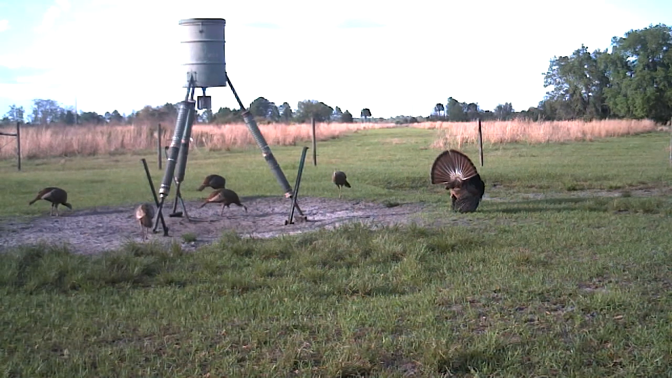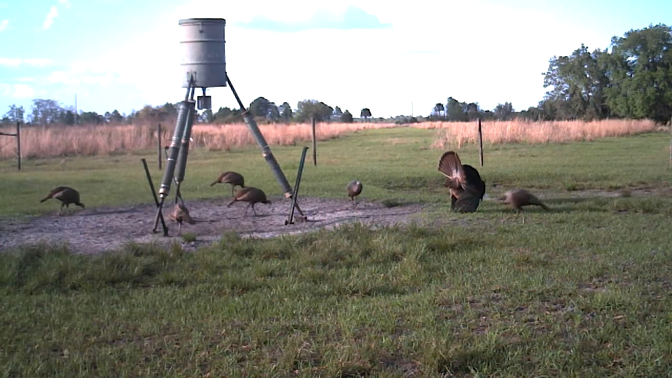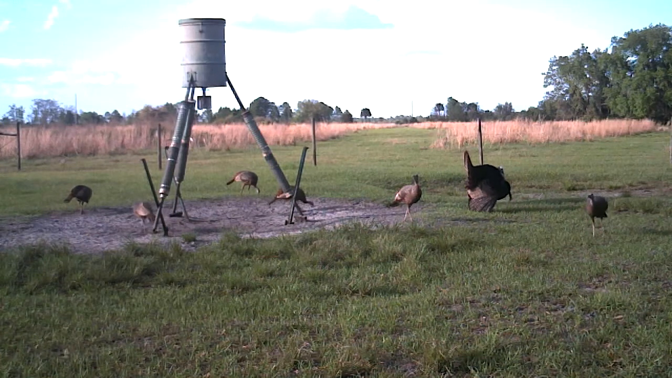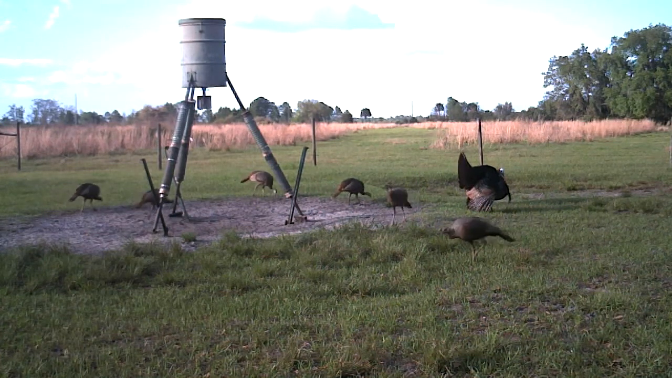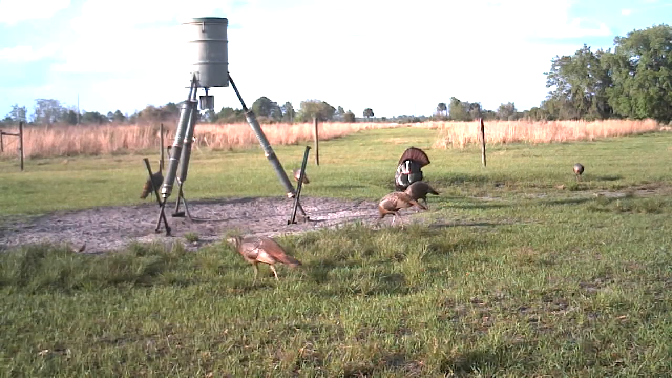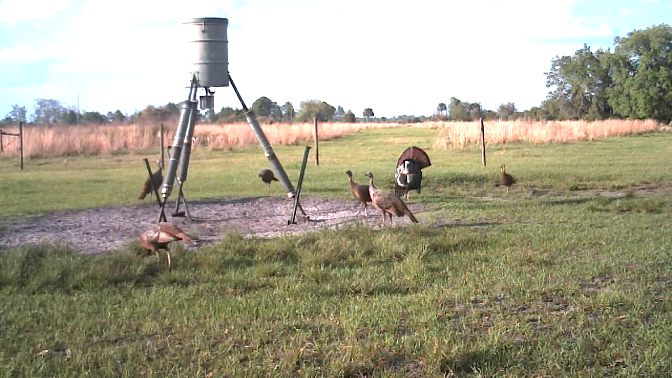So this guy, he's trying to look pretty. He's got 6 hens in there now, and he's all fanned up, trying to get one of them interested. And now we got another day. You see the sun's out brighter, and again it's late afternoon.